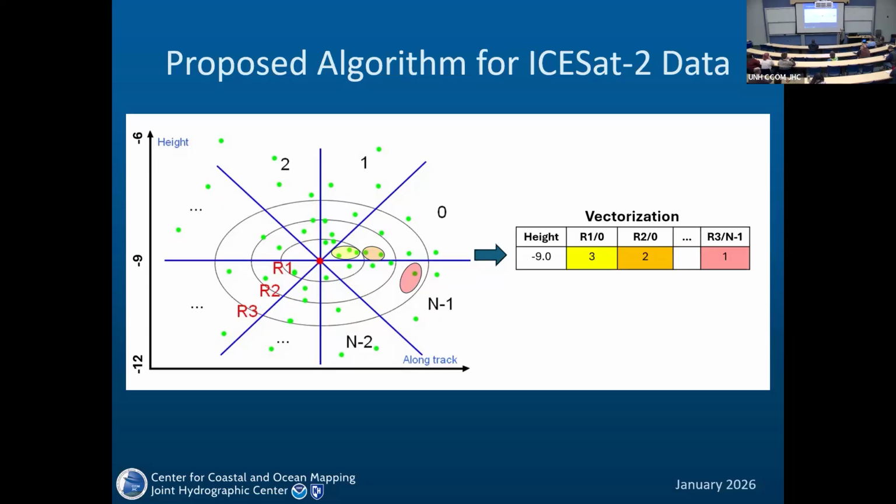This allows us to convert this structure into a vector. This is the vectorization process. And this vector is something that we can feed into a machine learning algorithm and hopefully get something from it.